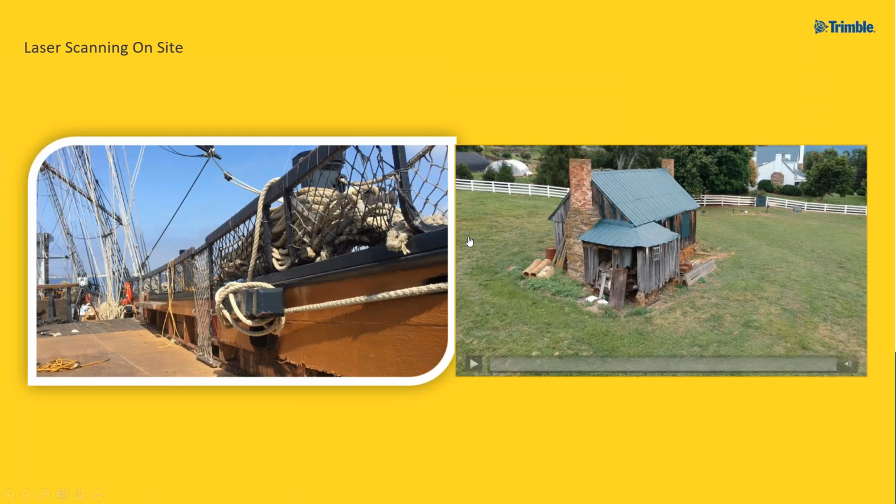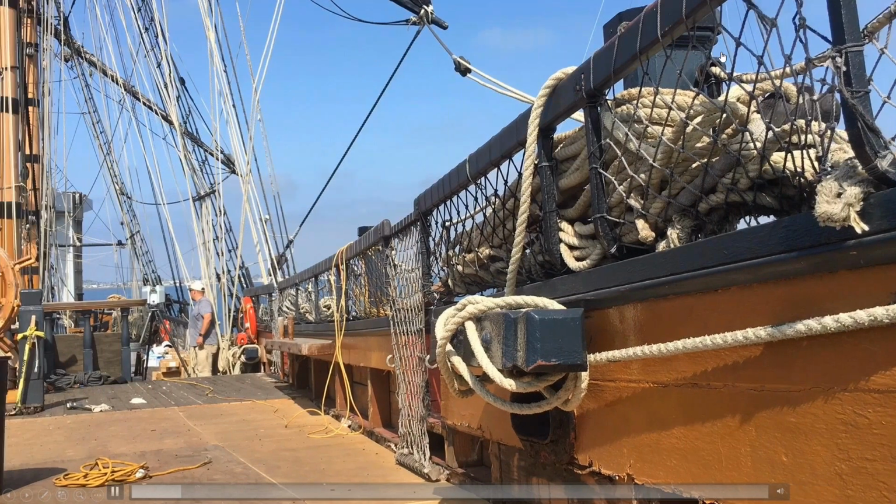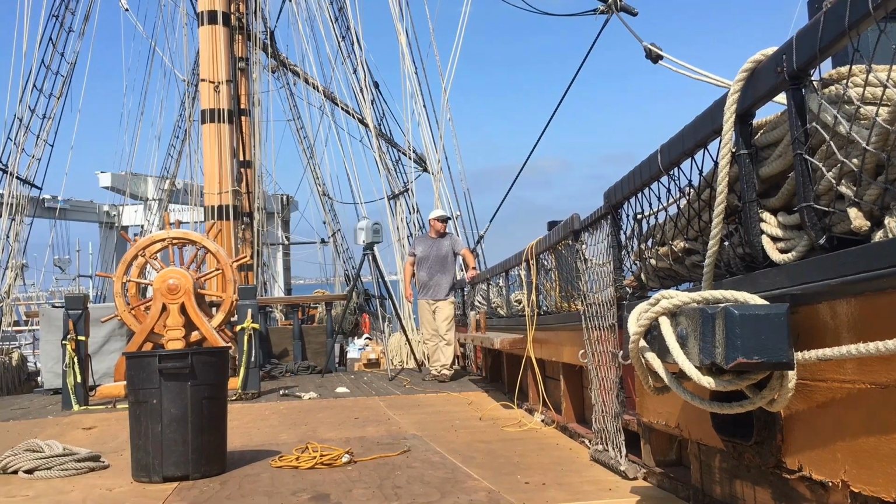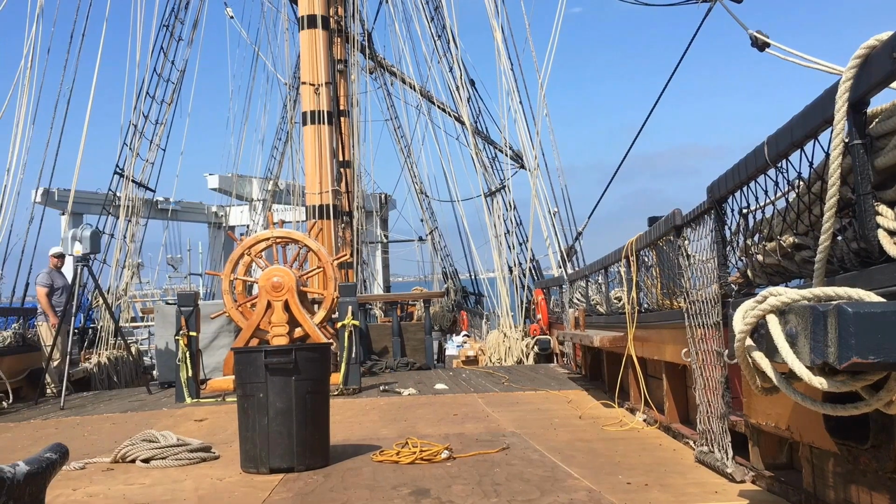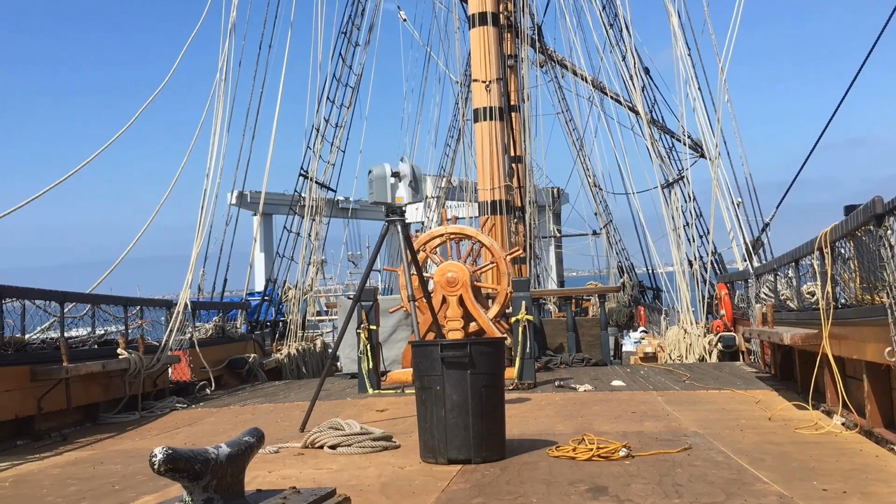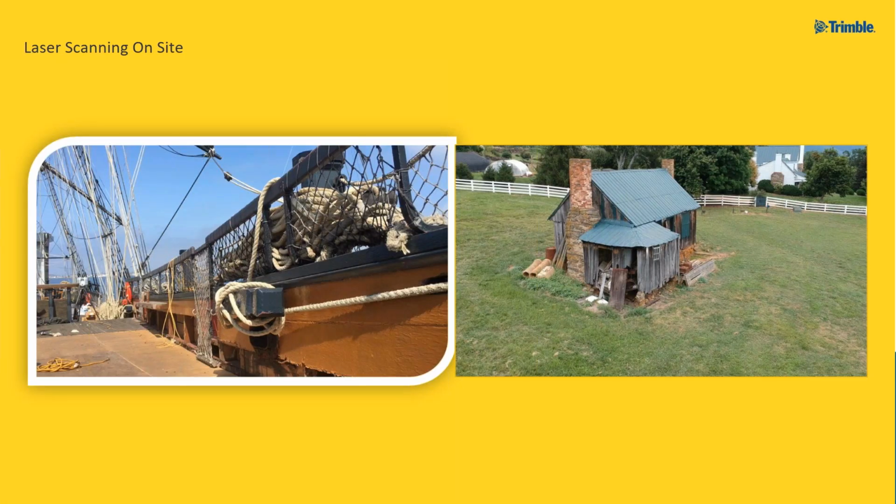Just to give you an idea how we do the collection, if you're not familiar with scanning, you can see Jason Hayes here working feverishly at trying to capture the deck of this ship. Running for a few minutes, the TX-8 does a complete scan. He's doing his best to stay out of the scan so we don't see Jason at every 10 feet on the ship deck, capturing the data. So this is made just to kind of show you how it's done. In a second, I'll describe a little more clearly what actually is done. And on the right is one of the cabins from our Virginia visit.